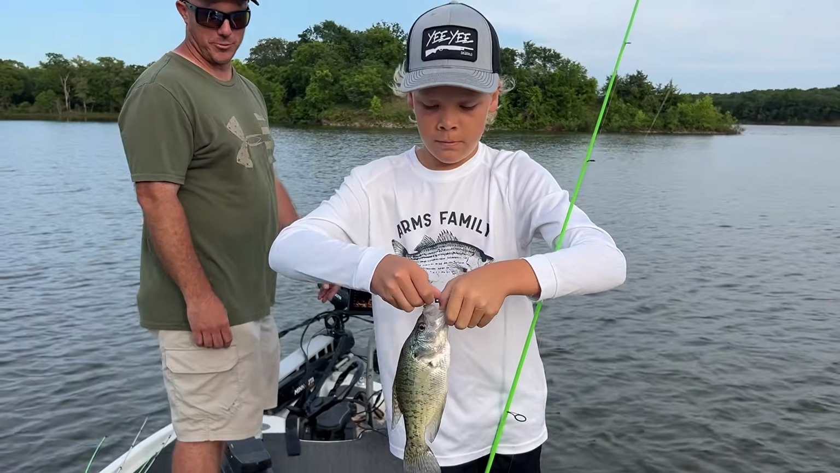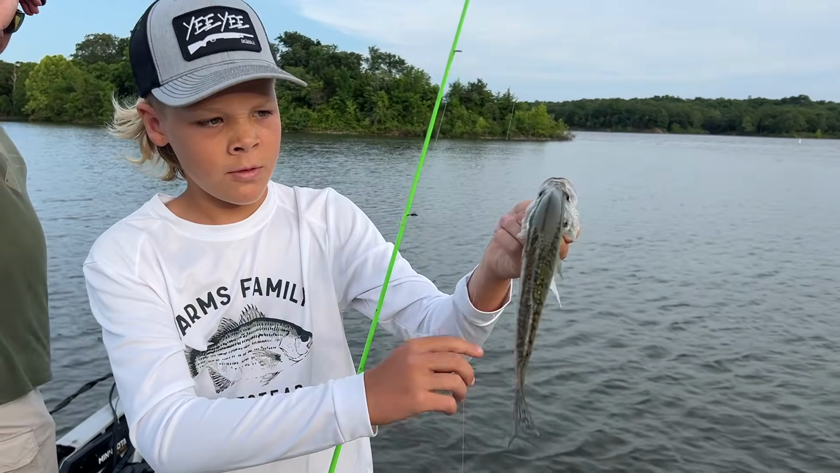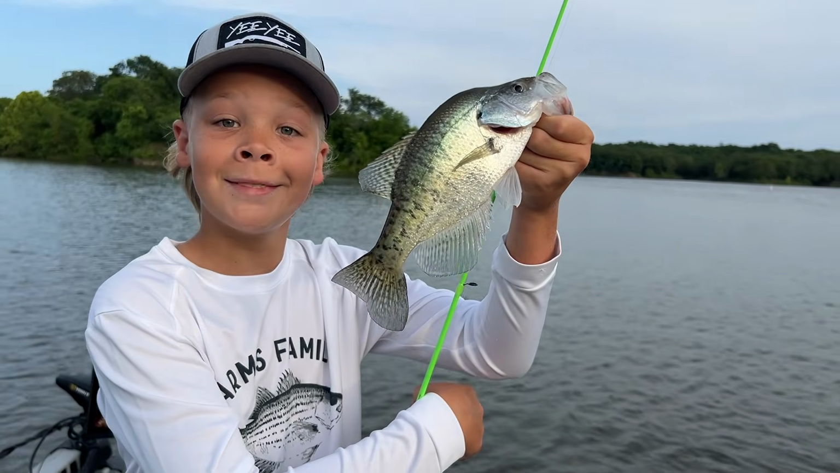Yeah, he's too small. He got to be over 10 inches to keep an Arbuckle. Hold him up here, let's see it. Oh, what the heck? First crappie of the day. He got a little injury on his side, don't he? Yeah. Oh well, I'll take it.